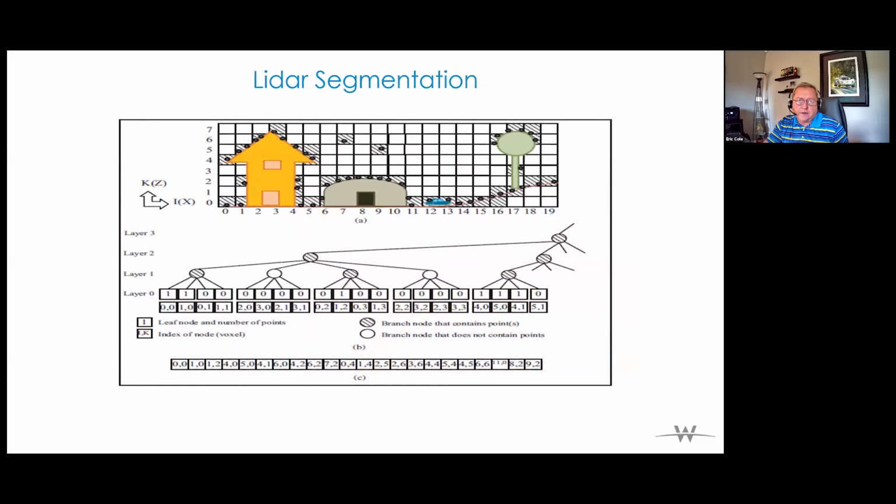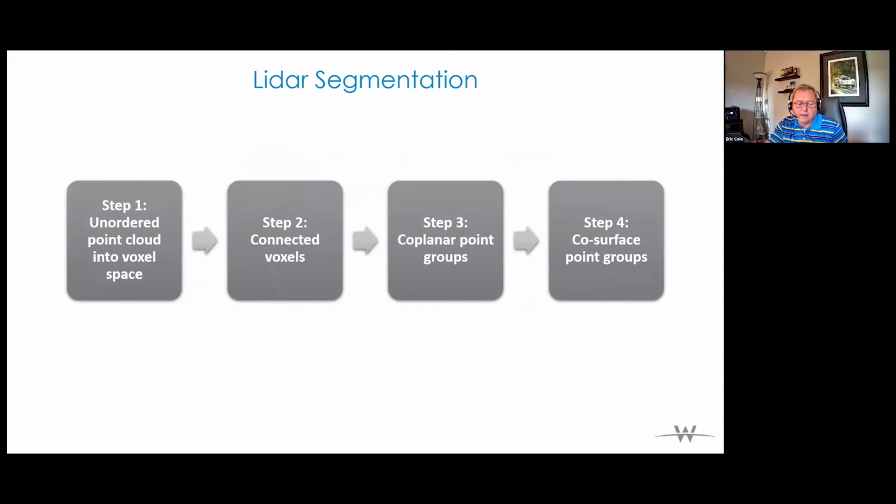LiDAR segmentation. From LiDAR segmentation, we use the point cloud as the key procedure for transforming implicit spatial information to explicit spatial information. So going from what is just a point cloud or a set of points to identifying what those points are. And through that process, there's 4 steps that we follow.